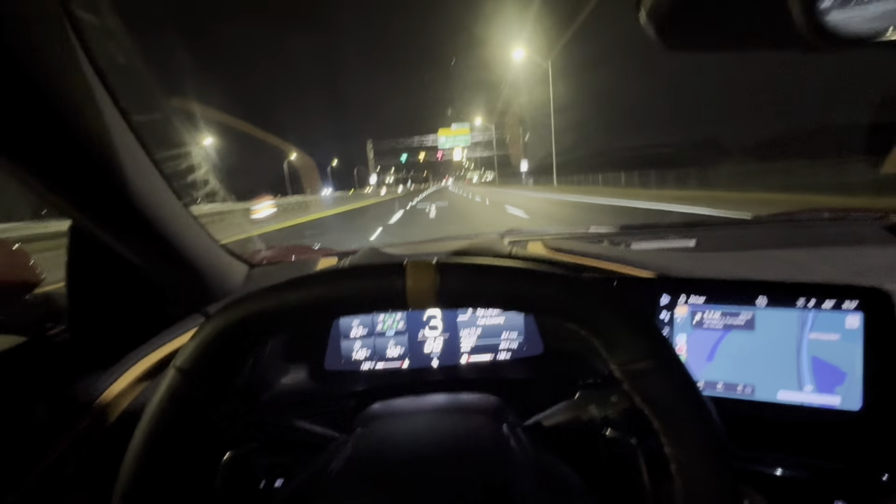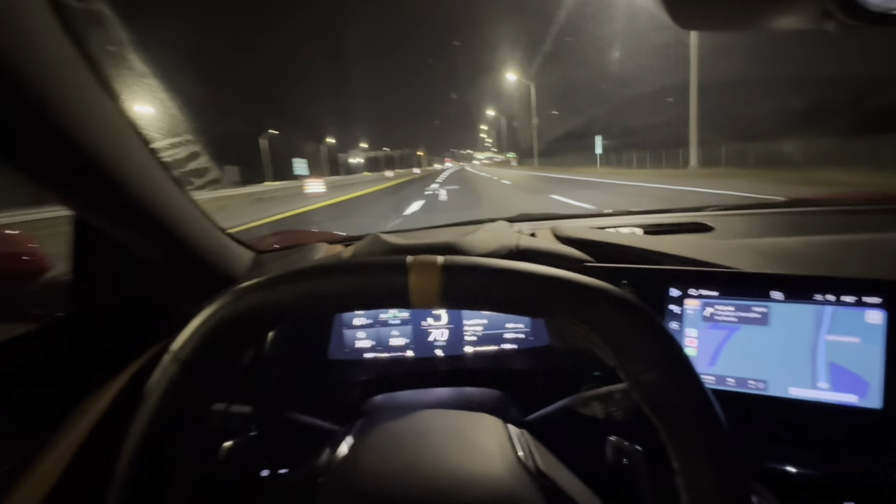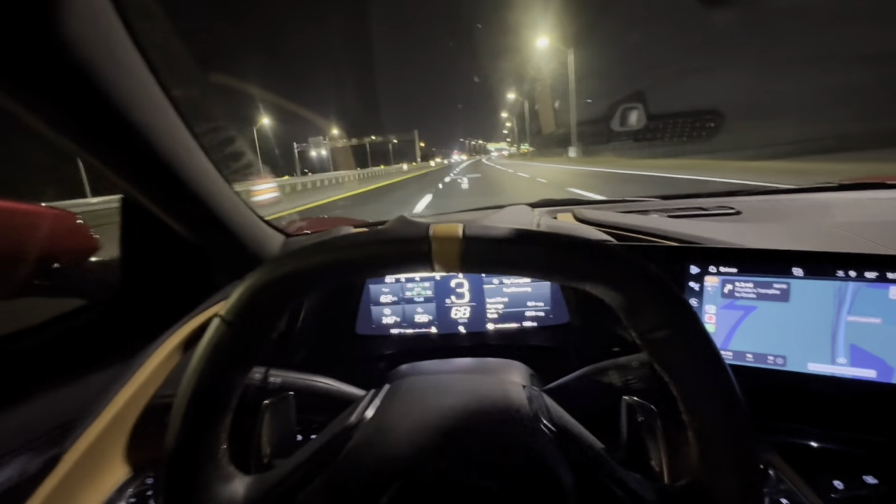I know y'all hear that, bro. It sounds so good. This car can literally just sound so good some days. Some days it be quieter than others. It's weird.